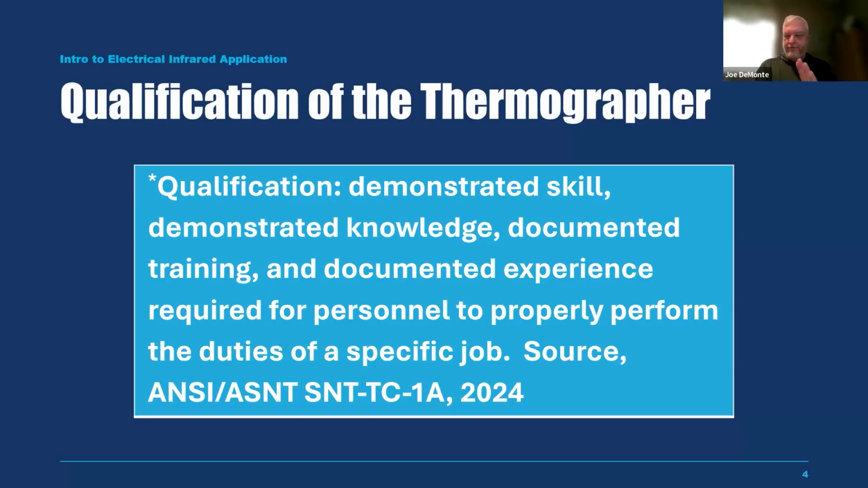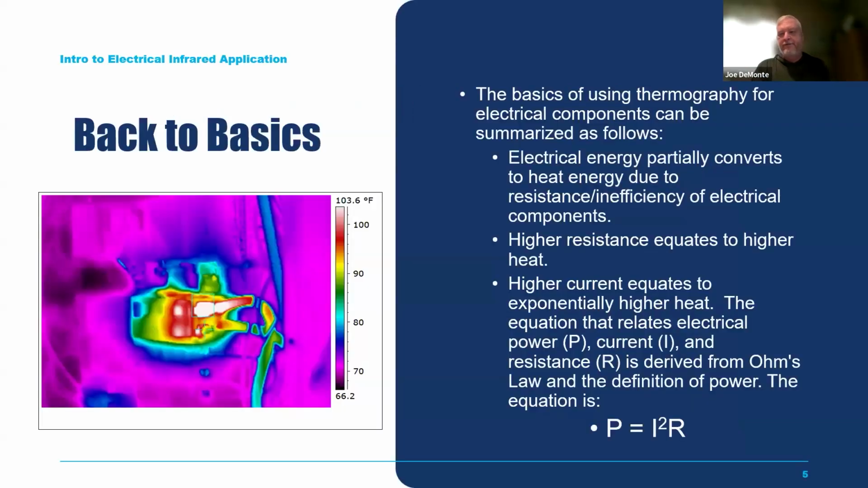And I'm not going to go further into actually how to get certified or qualified in infrared. It's another subject. But let's just go back to the basics of electrical testing. So we need the personnel that are going to go out there and do electrical thermography or energized electrical testing. They need to be qualified to do so. And when they're qualified, here's what they're looking for. They're basically looking for abnormal heat.